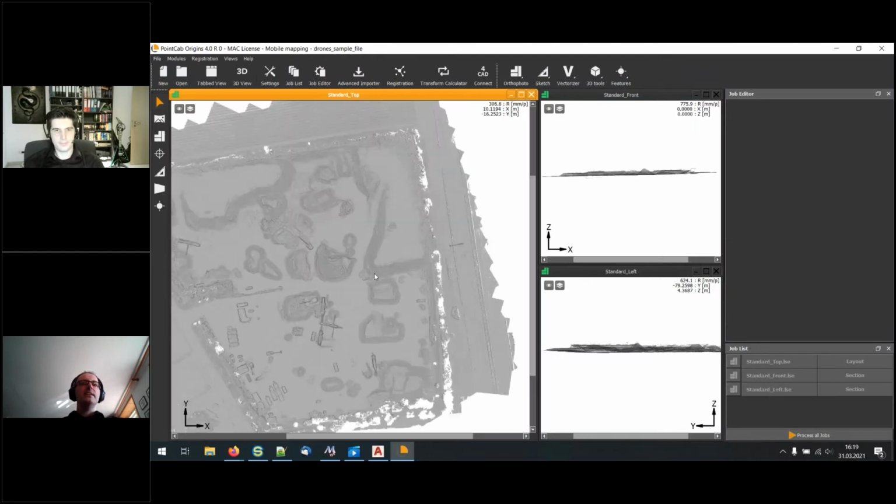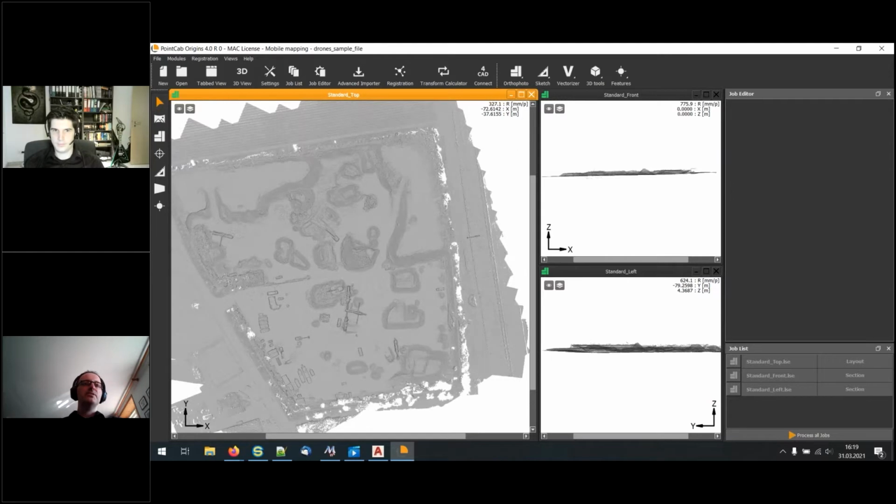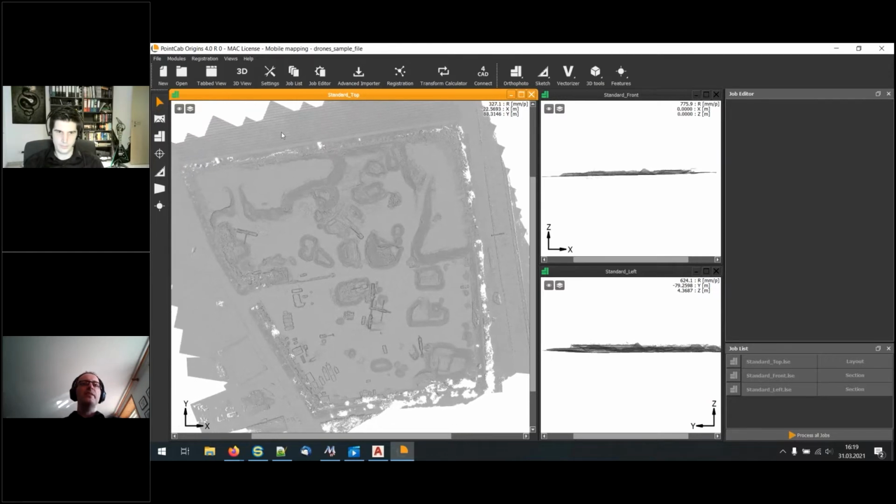Okay, let's show you the next possibility in PointCab. You see here in the standard views, we generate the standard views automatically with the point density, the kind of X-ray image.